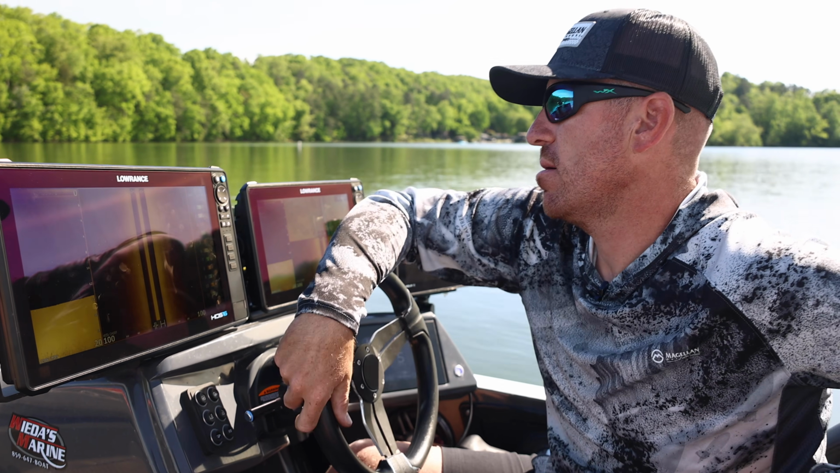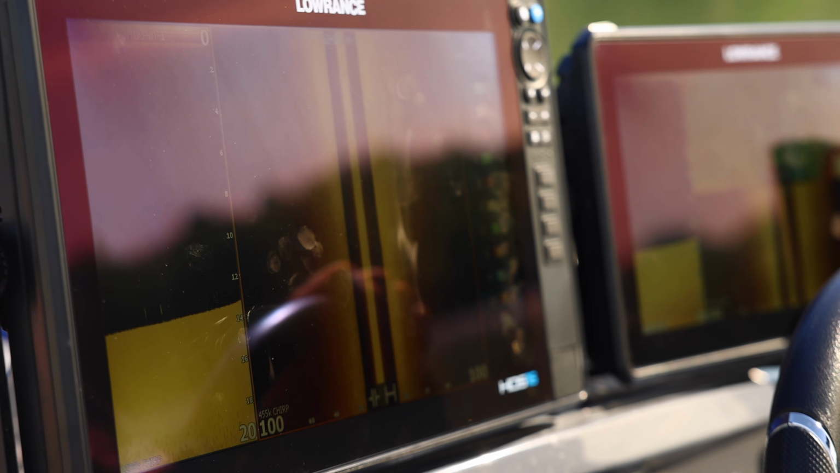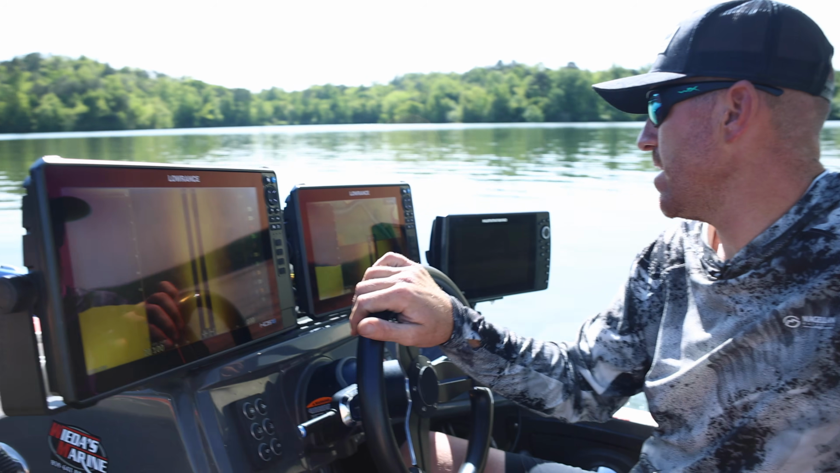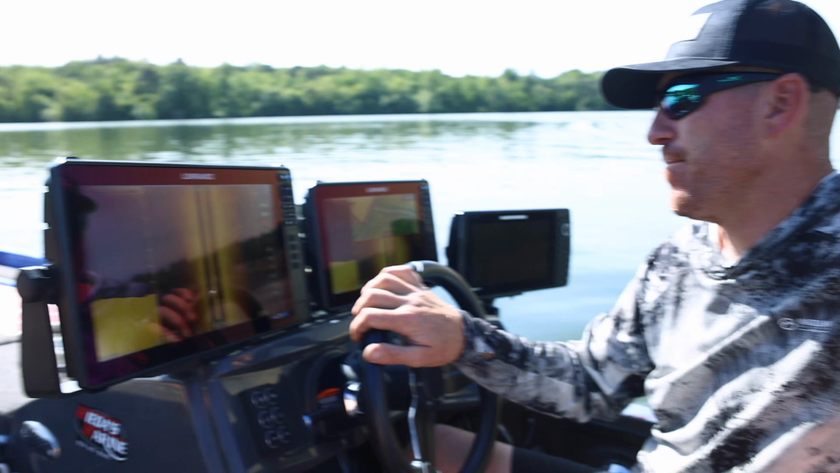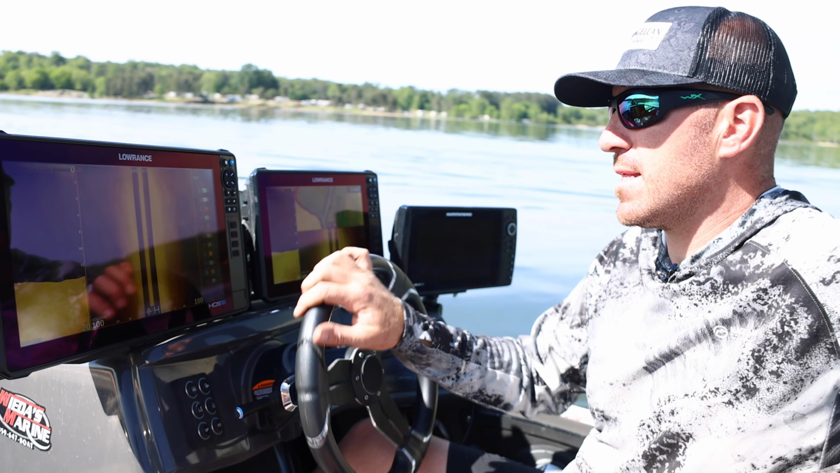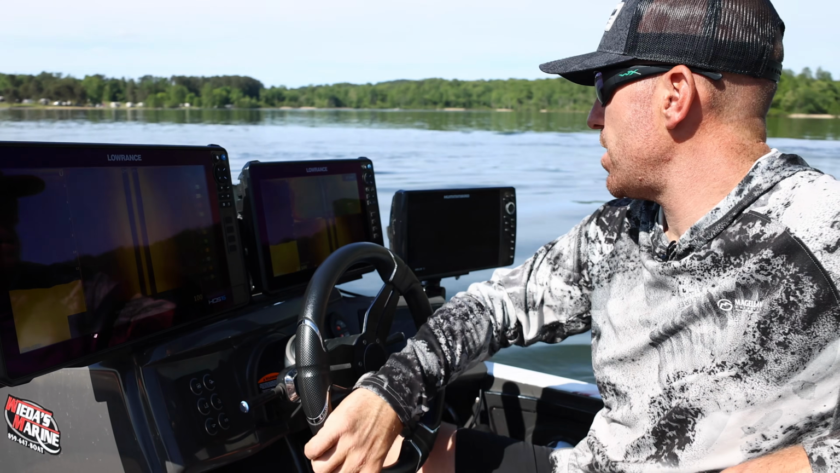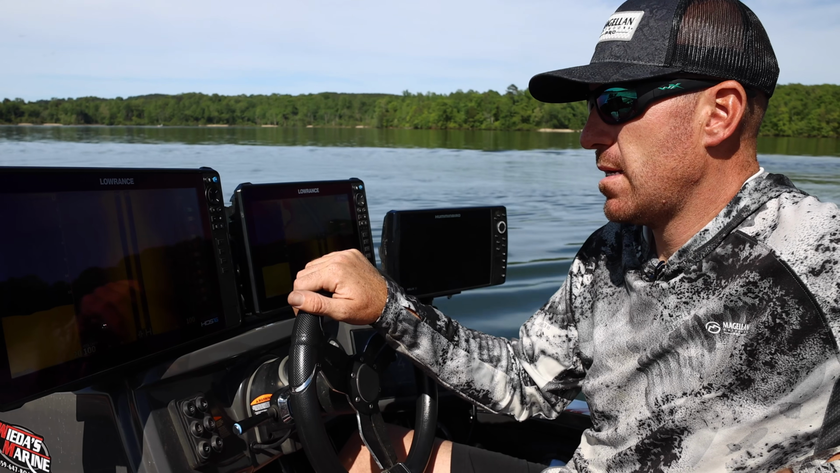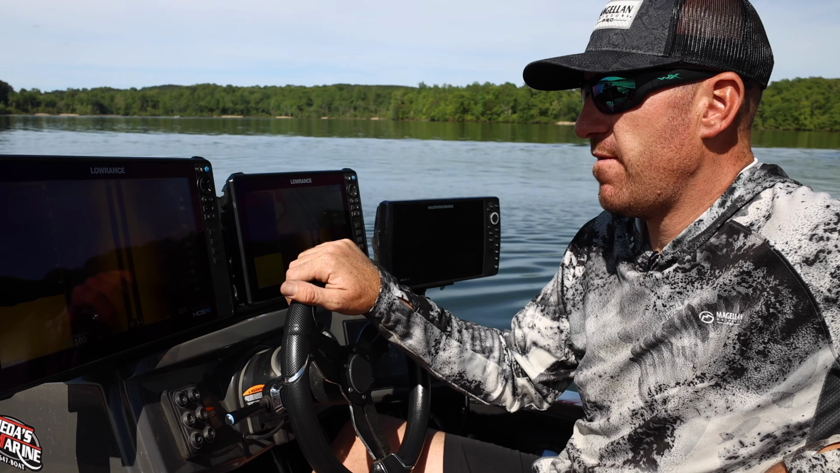What I'm more interested to see is that downscan image. What's weird to me is I'm getting a good return underneath me, in my no man's land in the side imaging return, but I'm not getting it necessarily, which a lot of it could be crappie, to be fair.